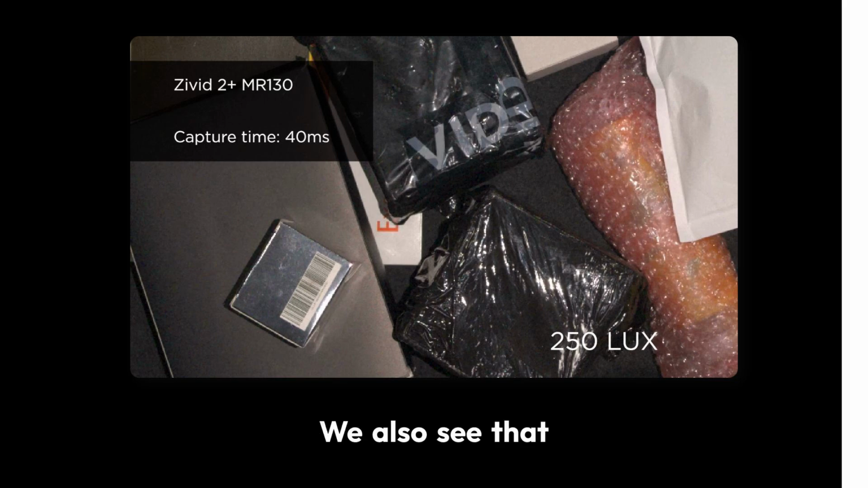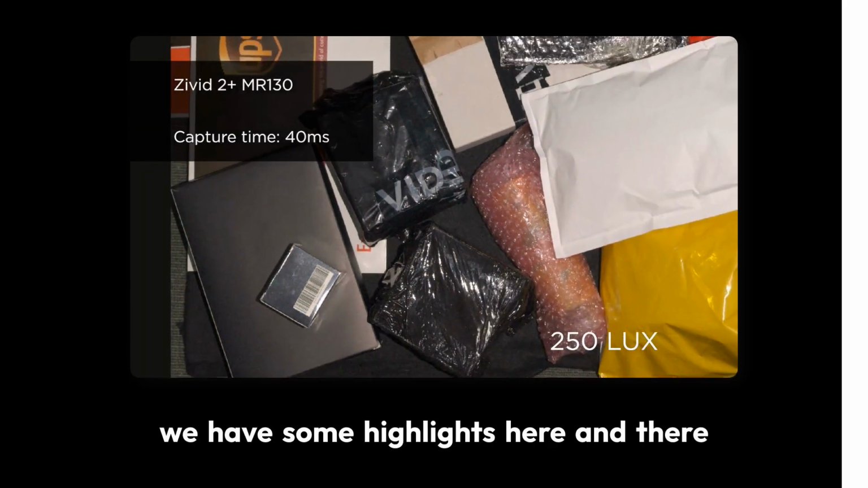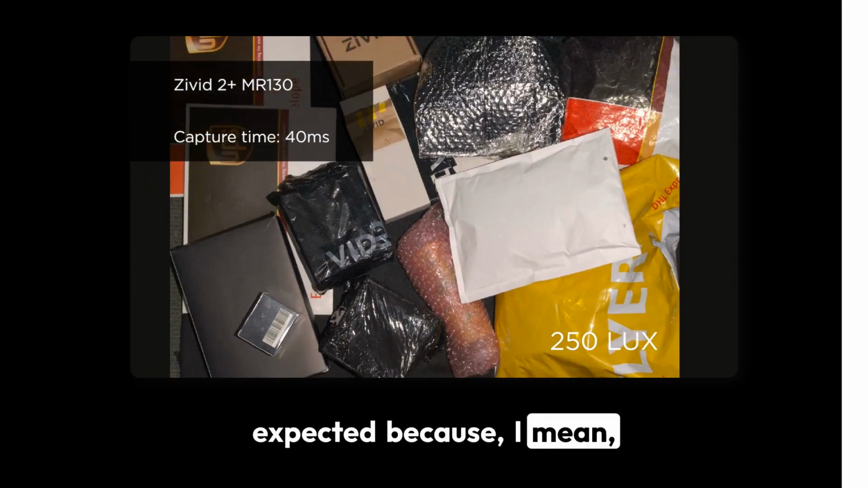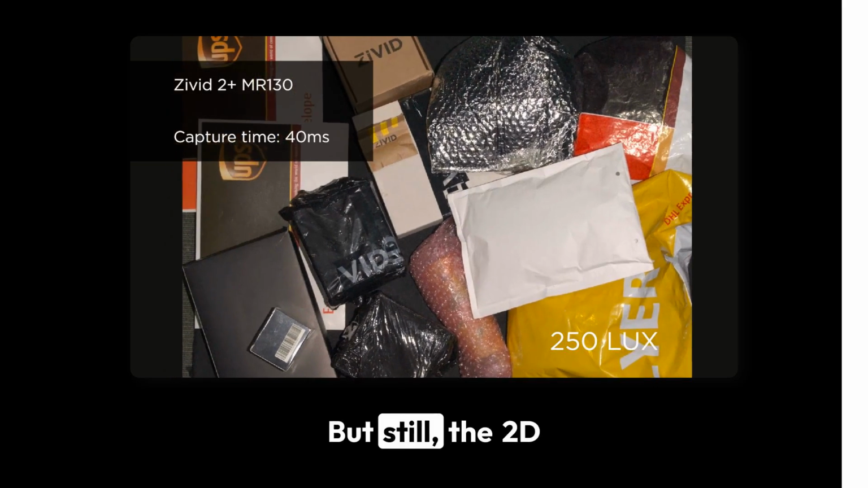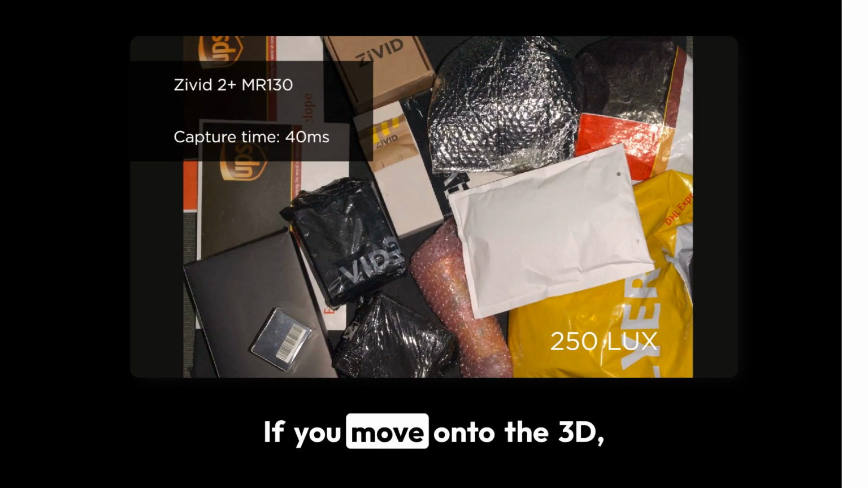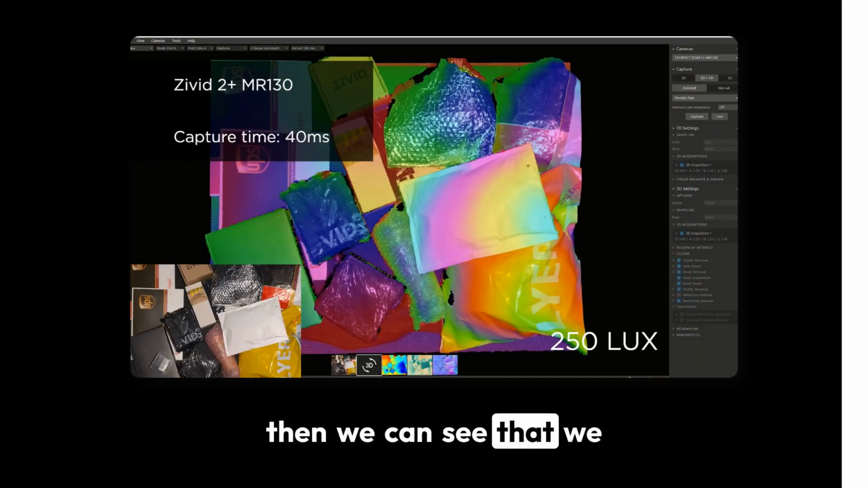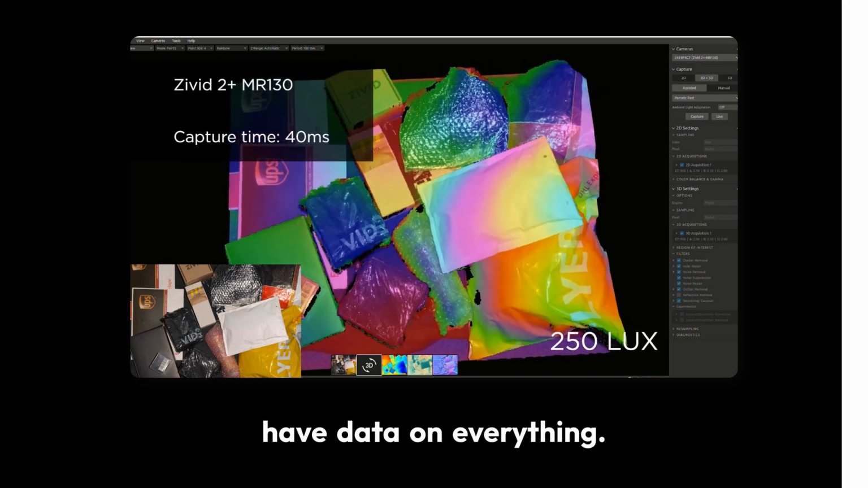We also see that we have some highlights here and there in the scene, which is expected because we have surrounding lights, but still the 2D is very sharp. If we move on to the 3D, then we can see that we have data on everything.